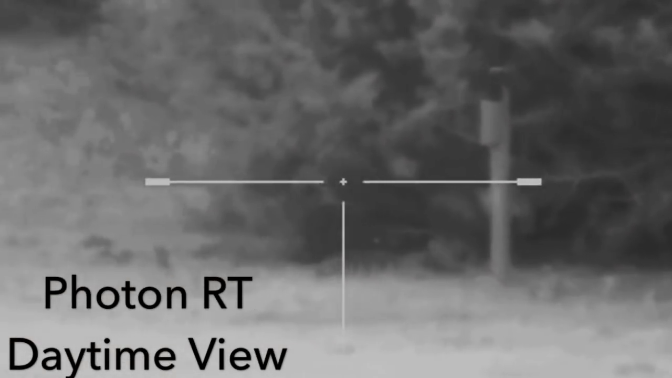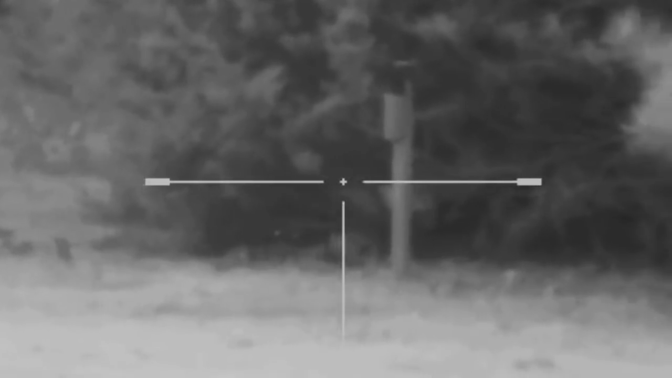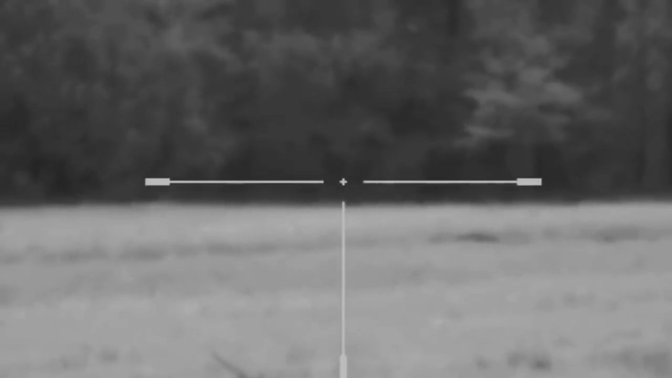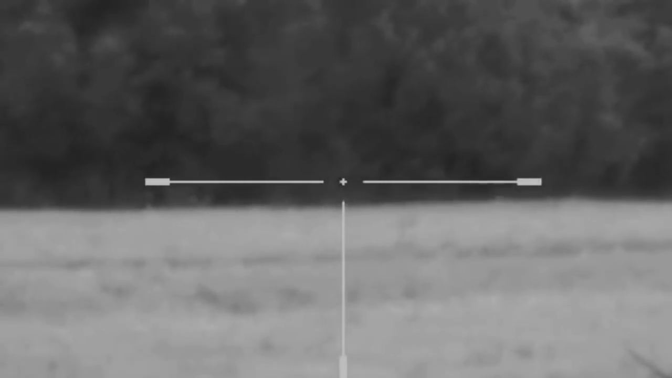All right, here's the daytime view. I wanted to give you a chance to see what it looked like during the day. Now, the conditions right now outside, it's cloudy, so not very bright outside, but this is what it looks like during the day, and I'll give you some point of view and some things to look at. Right now, that post right there is at 50 yards away, and then I'll scan over here to that tree line, which is probably about 200 to 215 yards away to the other edge of that tree line.